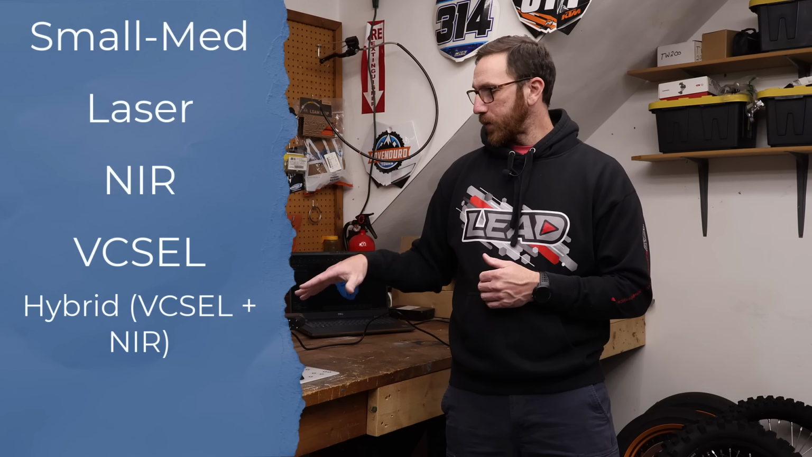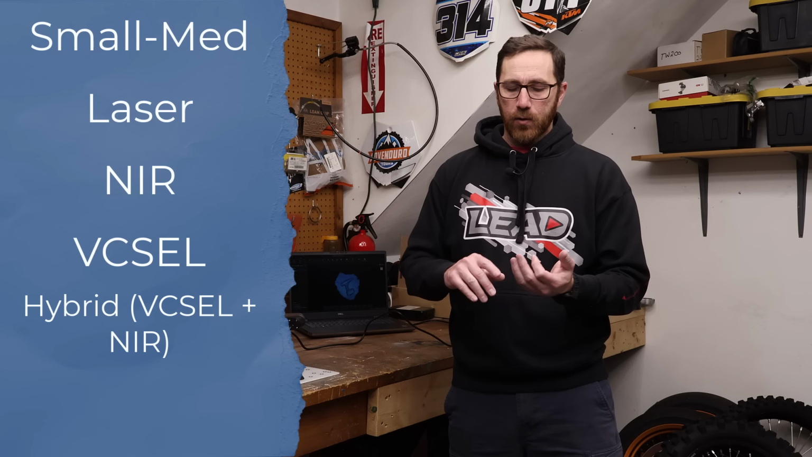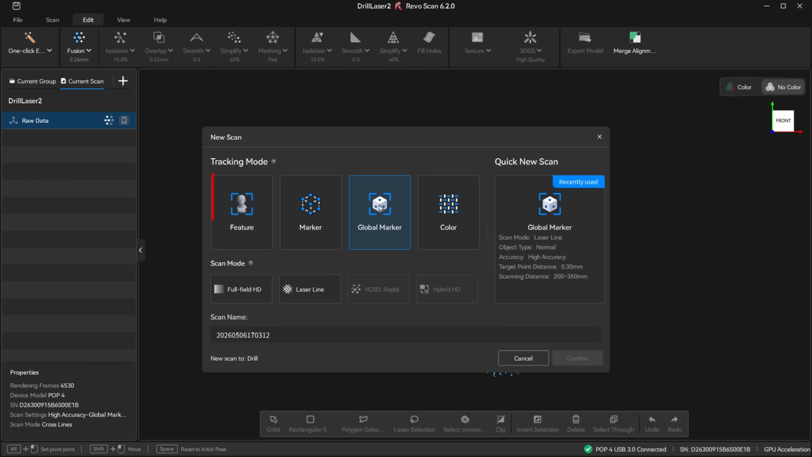All right, so first things first, the scan modes. So we've got our NIR full field mode. So this is a feature tracking style. You can use markers, you can use global marking. It does also have color capture. It's got a pretty good RGB camera in it. We've got what they call the splattering mode or the VCSEL mode. So this is essentially, again, points or dots that are projected out.